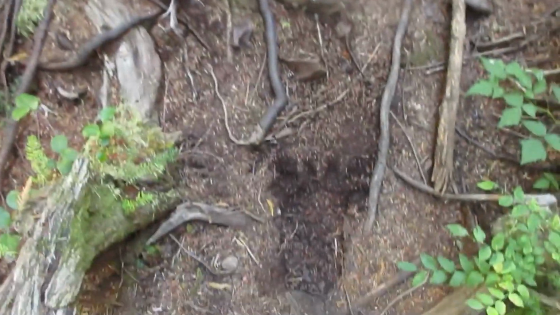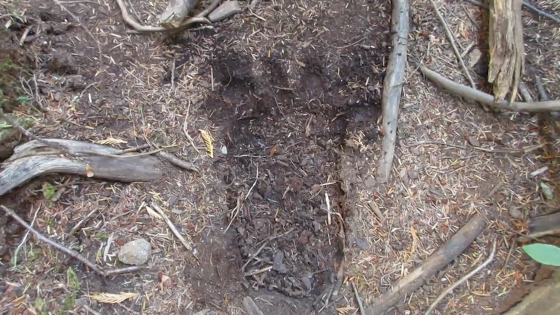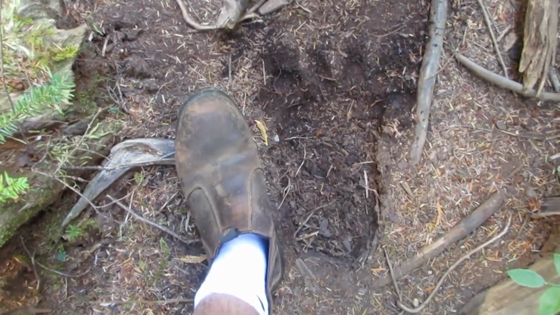What do you think? Crazy. We're at Avatar Grove here, the far west coast of Vancouver Island. And there's one which looks to be a footprint. I don't know if it is a footprint, but it sure looks like a footprint. Maybe it's a bear, maybe it's not, but there's my foot right there. Those are size 12 boots. So, bigger than mine. It's wide, wider than mine.